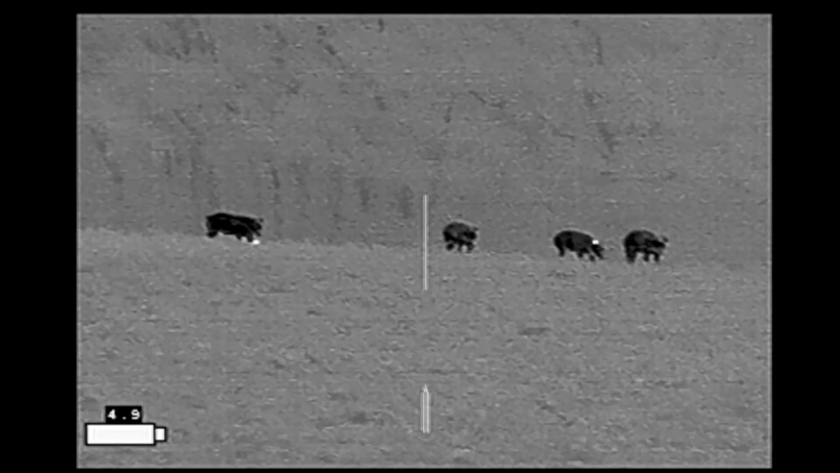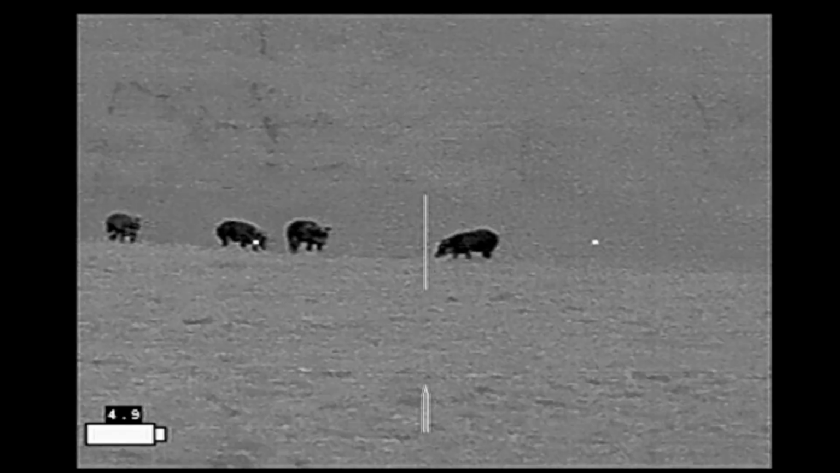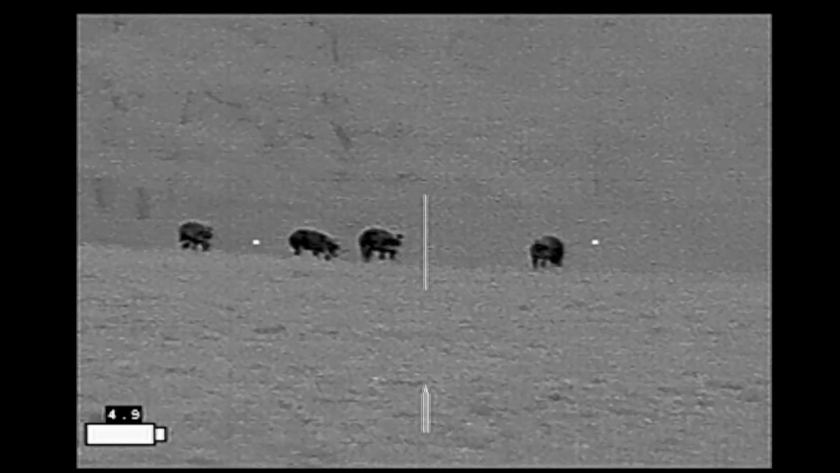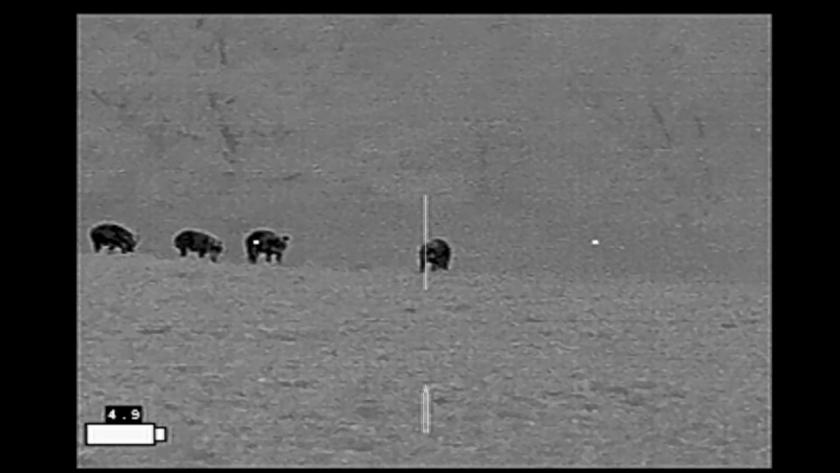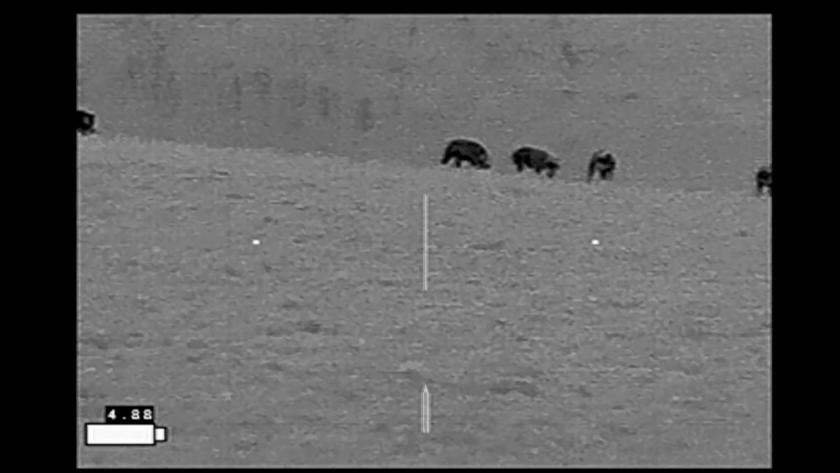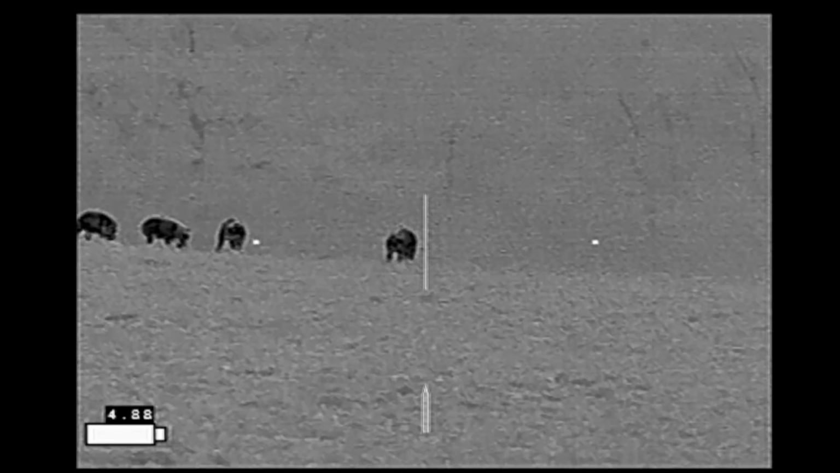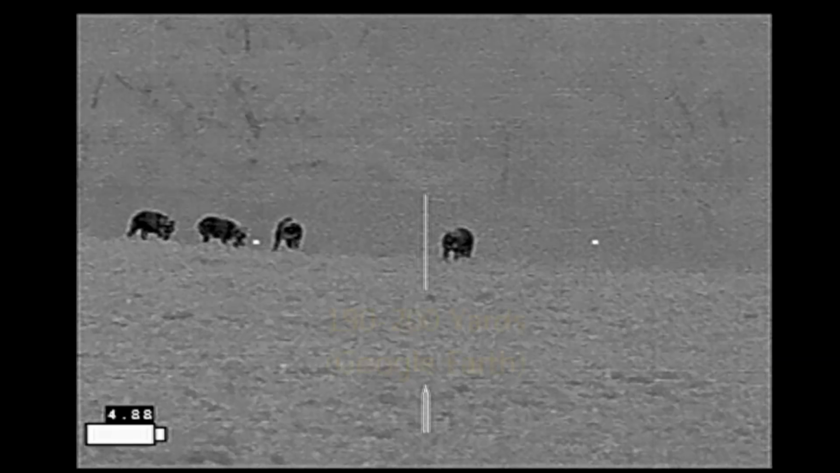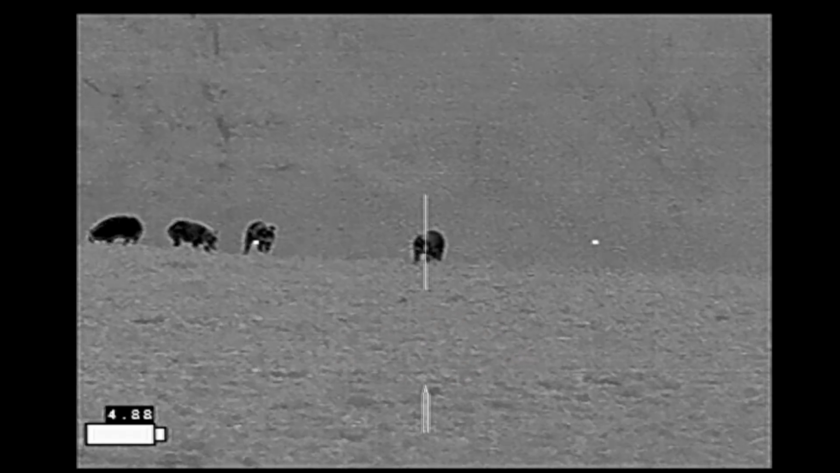Finally get set up, I've got a good view of the hogs, and I notice the hogs are looking back at me. So at this point, I don't think I'm going to be able to move any farther forward without spooking the hogs. So I try to calm down, catch my breath, and set up to take my first shot.